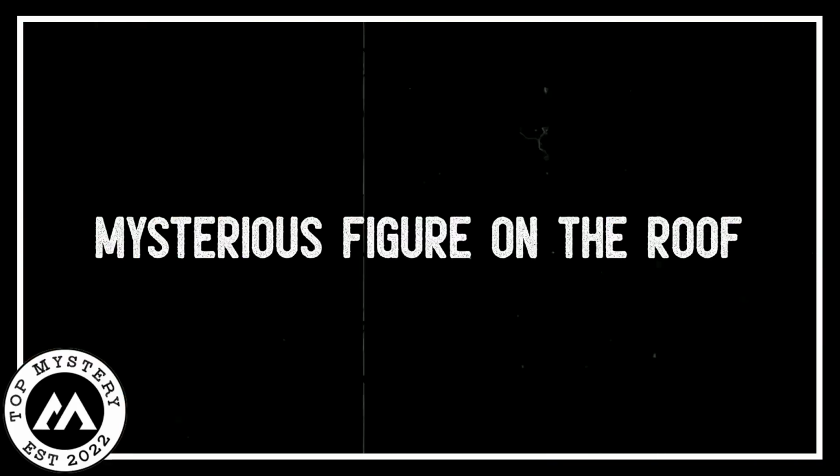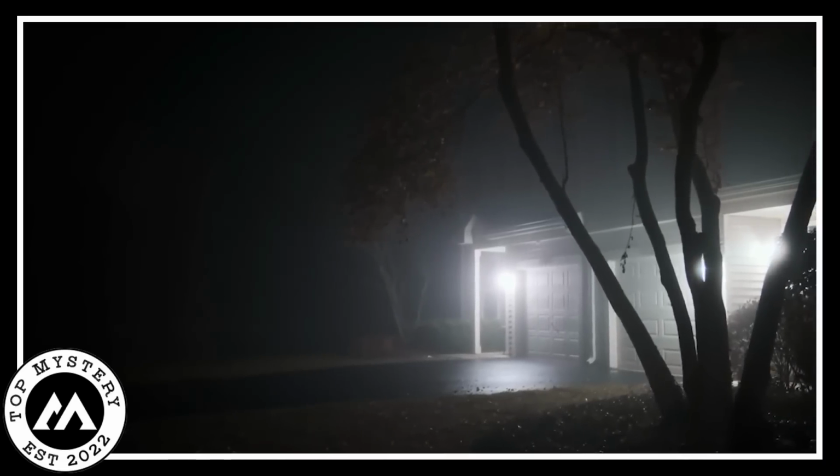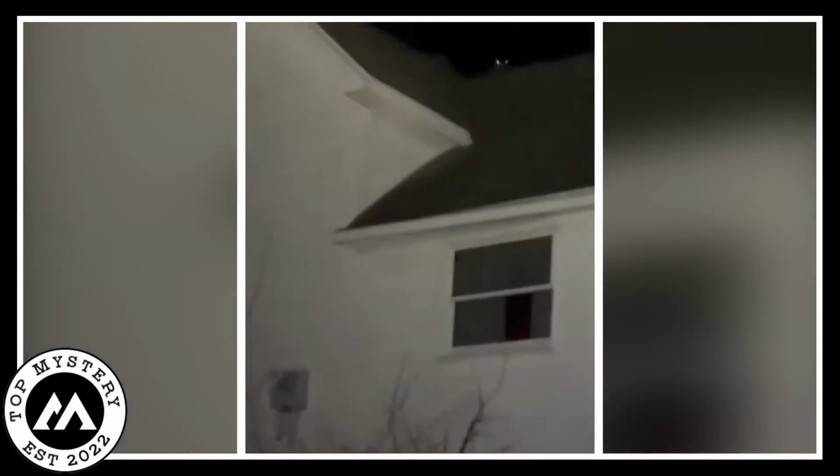Mysterious figure on the roof. Late at night, a man found something really strange on a house roof. There was a mysterious event happening, and it got even weirder when a shining eye looked right at him, making the dark night even scarier. The man, all puzzled and curious, grabbed his camera and recorded the crazy moment. The creature, with its glowing eyes staring at him, made the quiet night more mysterious.